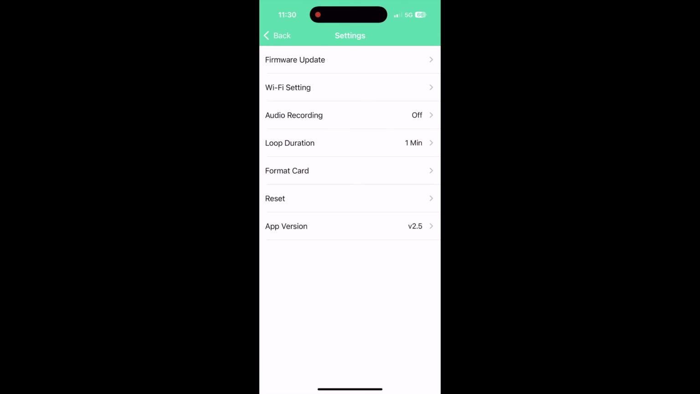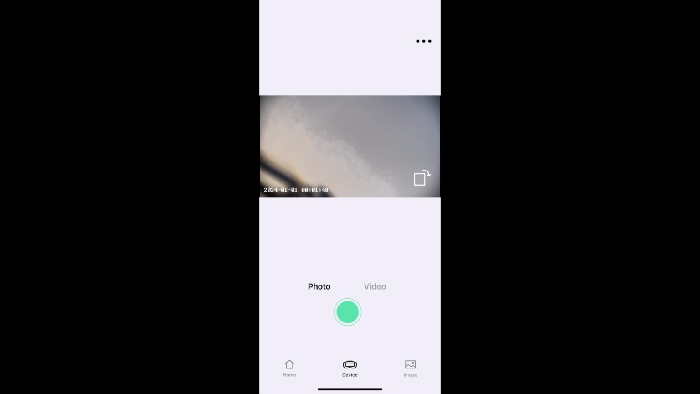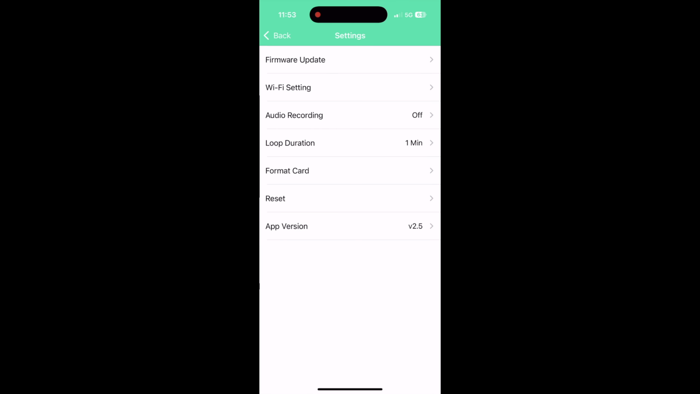Now, if you hit the 3 buttons in the top right corner, you're going to see there's firmware updates. You can mess with your Wi-Fi settings in here, audio recording on off, loop duration. You can format your card. So if you wanted to reformat your card, you could do that in here too. So it's pretty cool that you can access most of the things from the actual device on your phone.